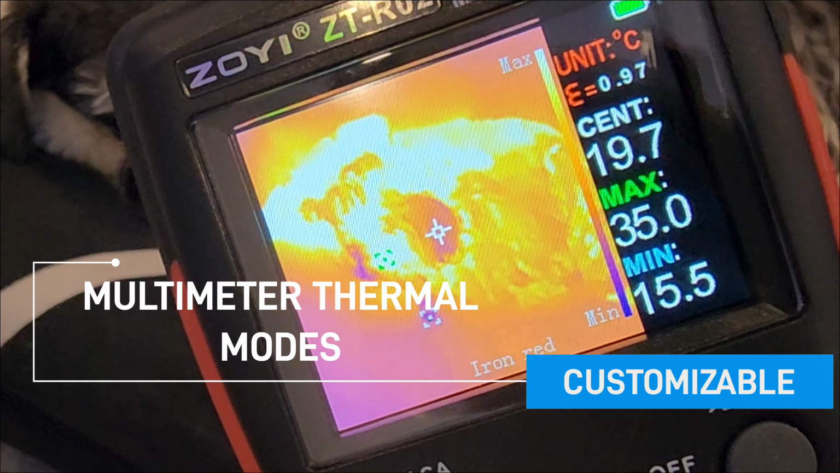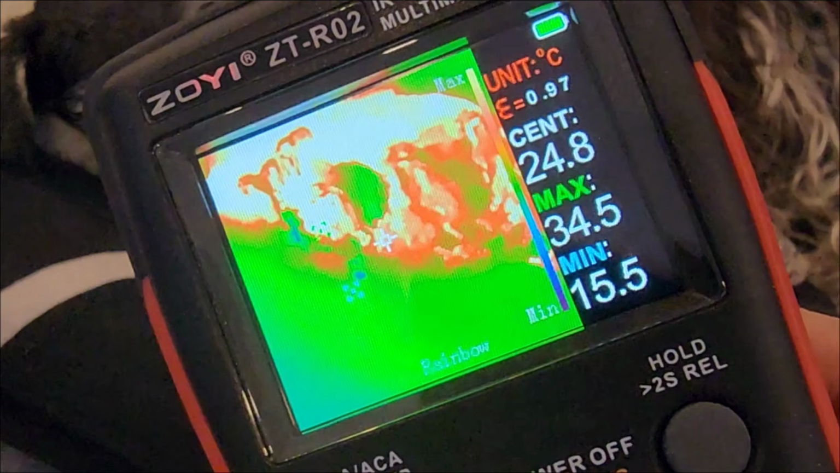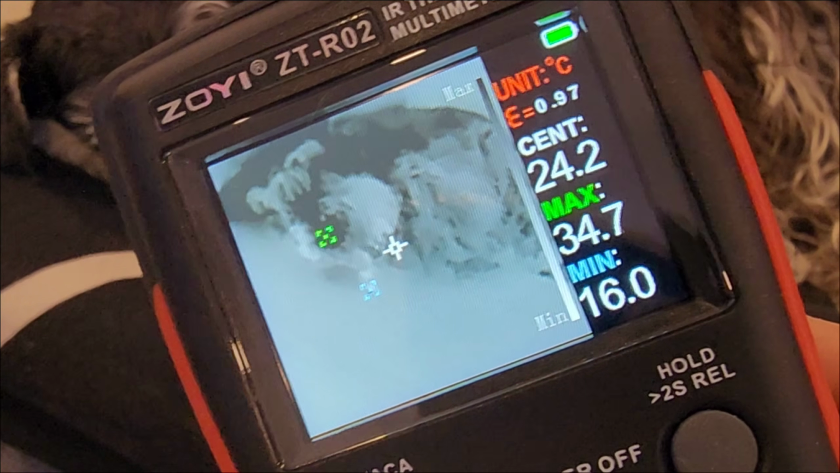Multiple display modes at the touch of a button. Color modes, red hot, merge, white fever, black heat.